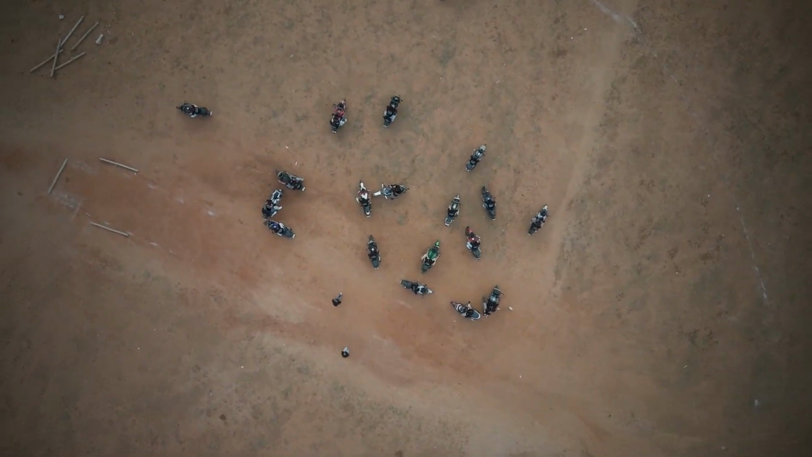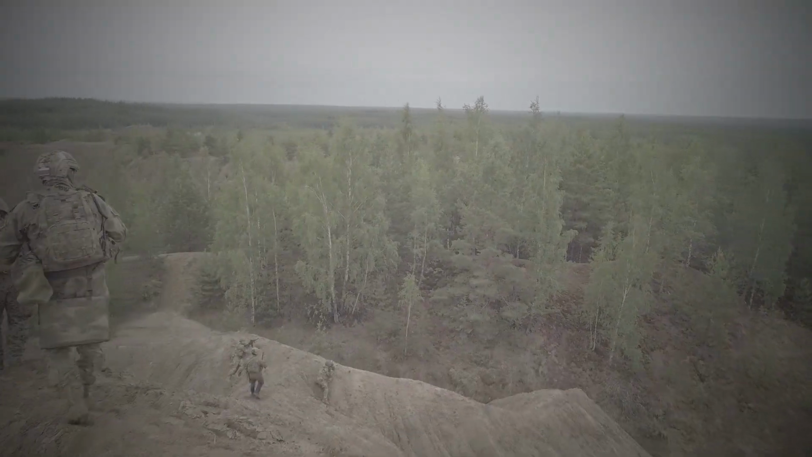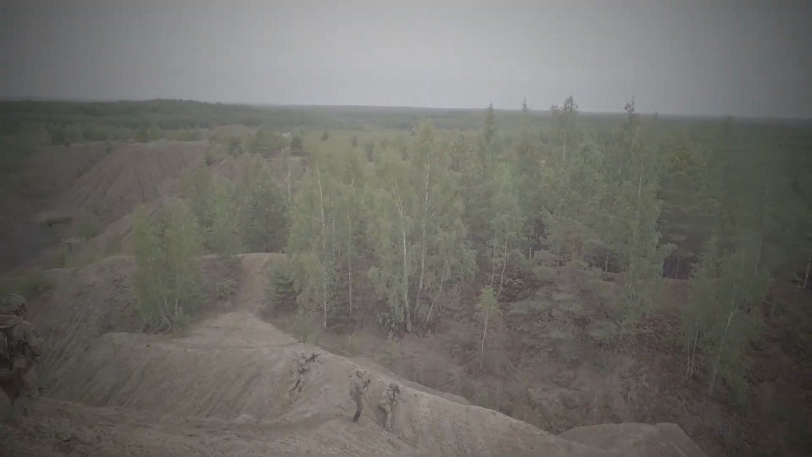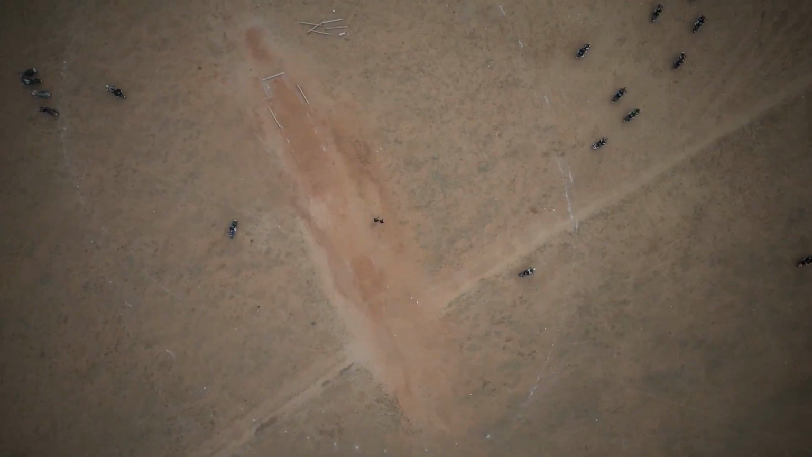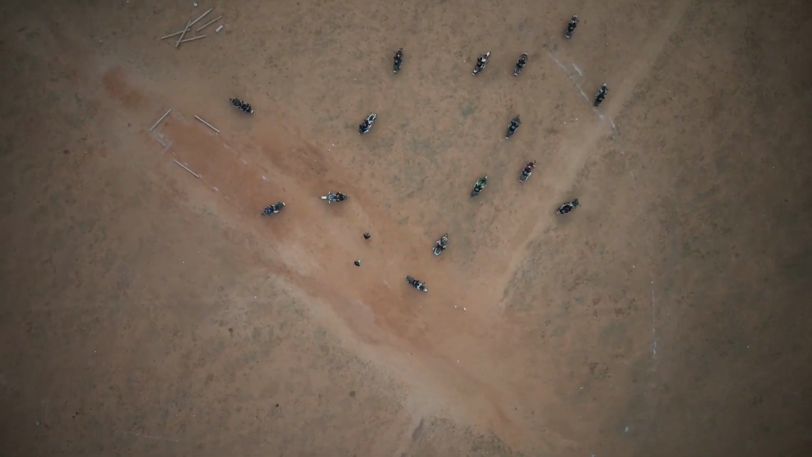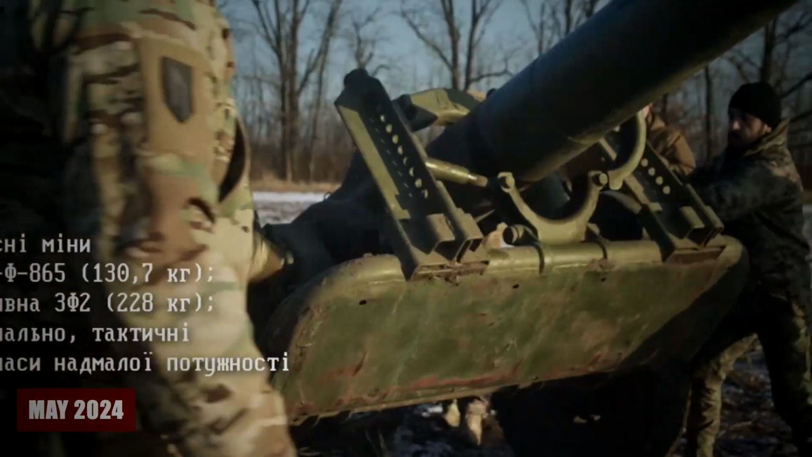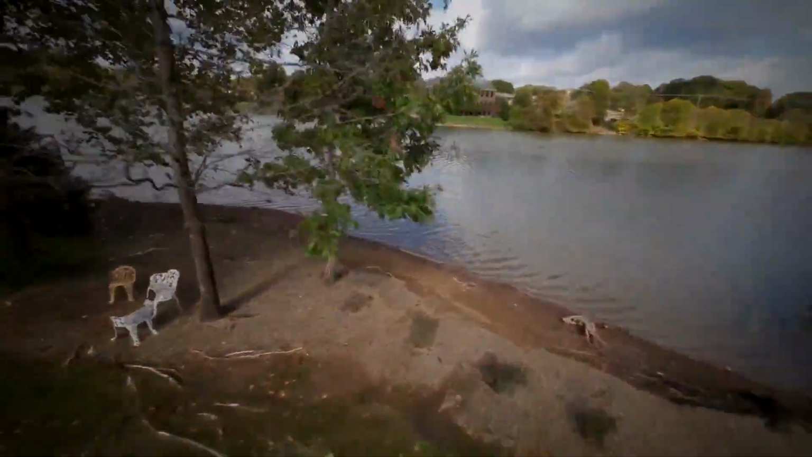Into this environment, the 3rd Aerial Reconnaissance Group, a unit whose full designation remained classified until a partial HUR intelligence release in May 2024, had deployed two-man Mavic teams to maintain persistent overwatch on the northern approach routes. Their mission was to watch, log, and report, not to strike, not to engage, to see.